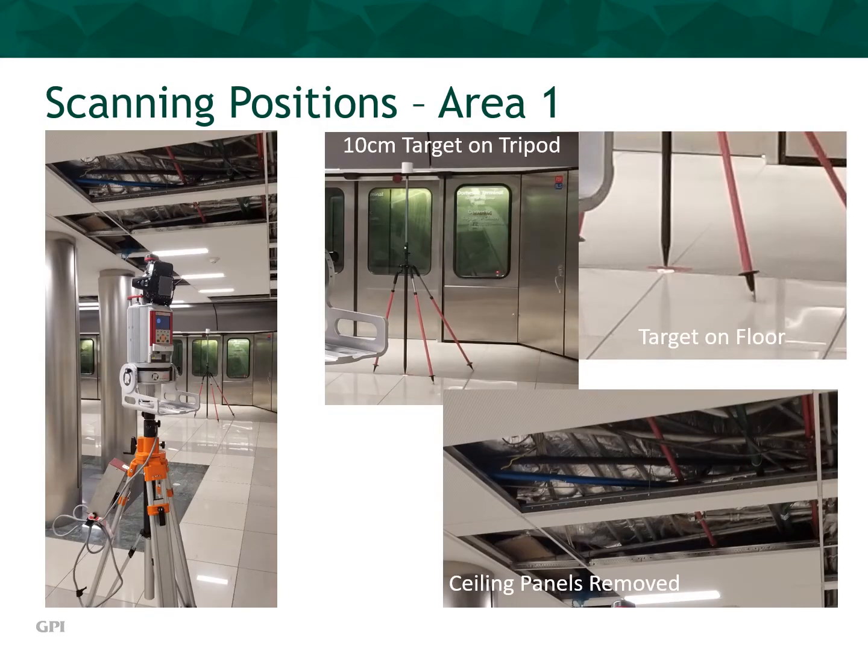Now, let's review some of the scanning locations within the airport facility. Here, in the left image, you can see the LiDAR scanner collecting data in one of the underground train stations. The three inset images on the right depict, in a larger view, the 10-centimeter target tripod in front of the train door, the paddle target at the base of the 10-centimeter target, and the removal of ceiling panels to allow capture of overhead and hidden utility structures in the suspended ceiling.